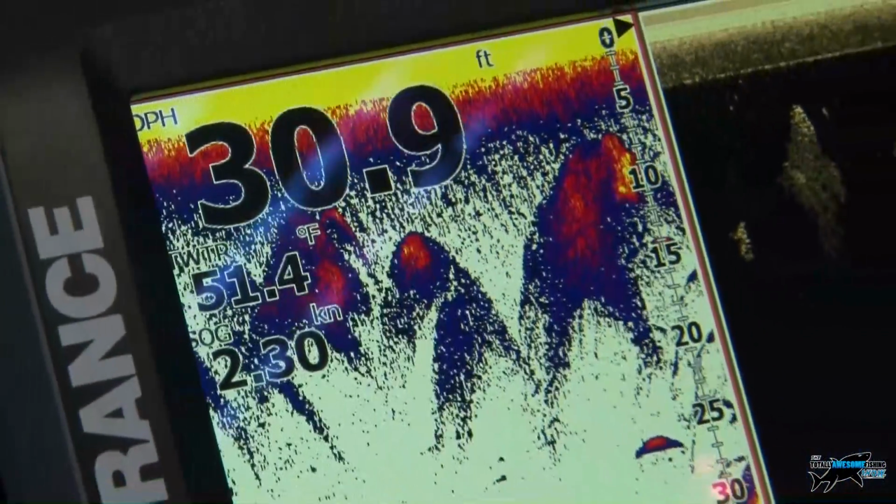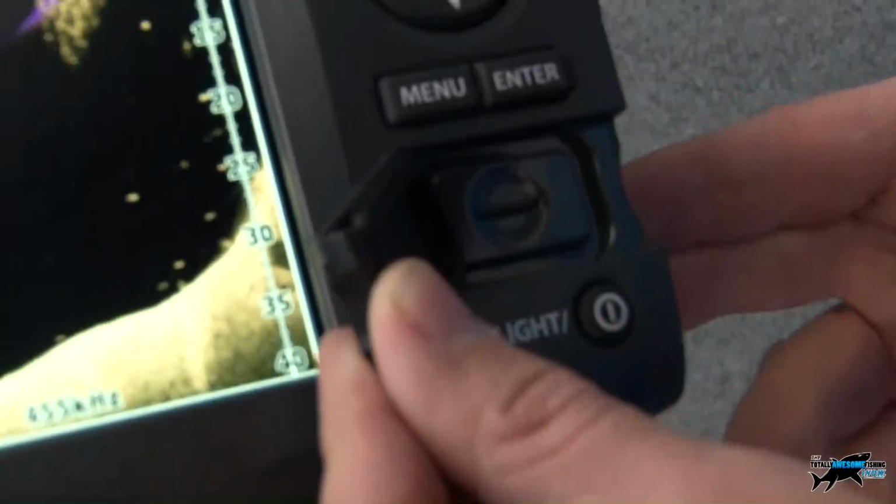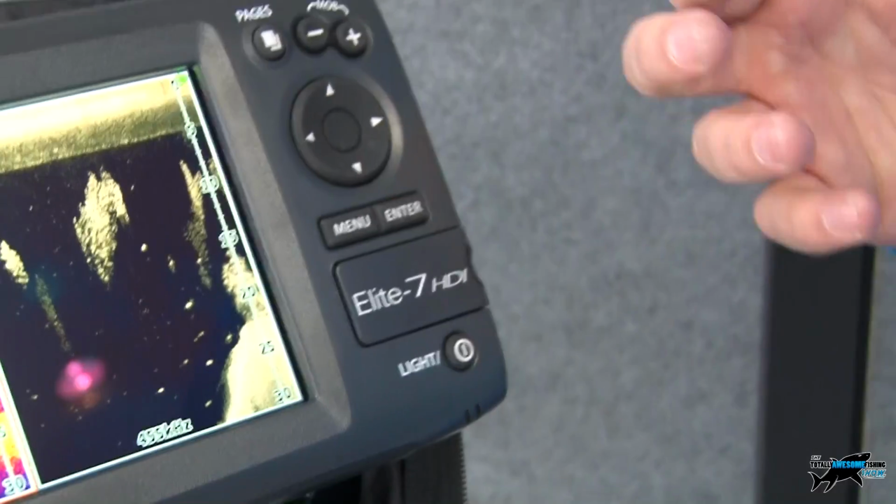Mapping with these units, we have a little card slot on the side here, a little micro SD card. Now, we don't produce our own maps. We use our units, we call it dual fuel, so they will use Navionics, also C-MAP charts. And we've now got a new product which is part of the Navico brand, called Insight Genesis.